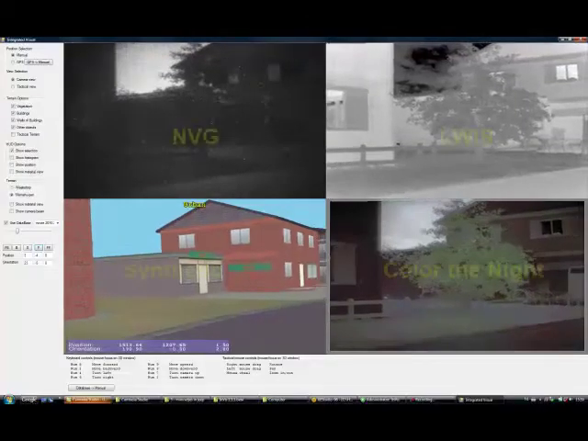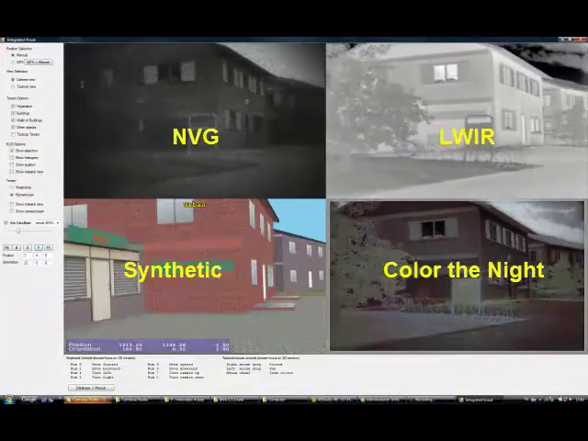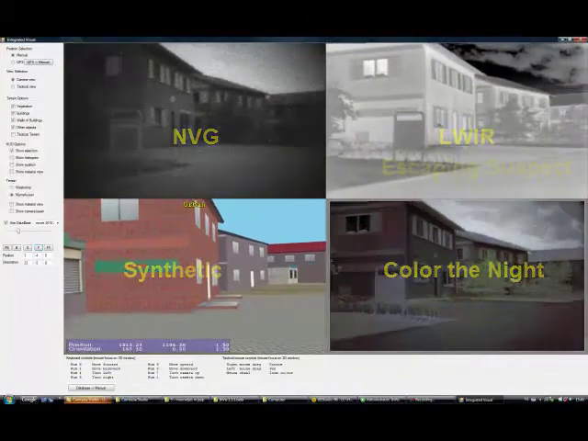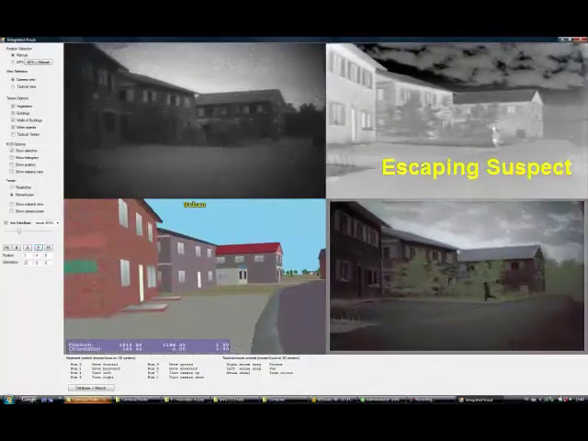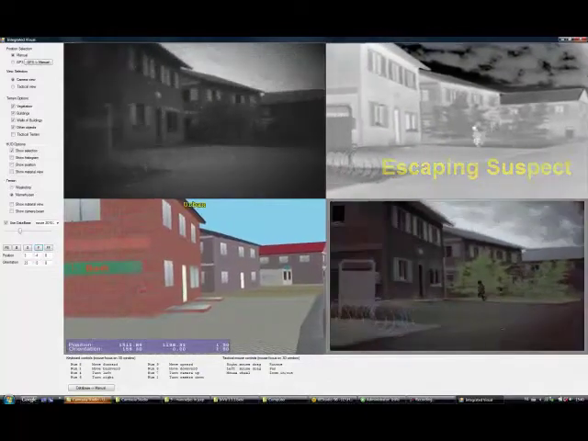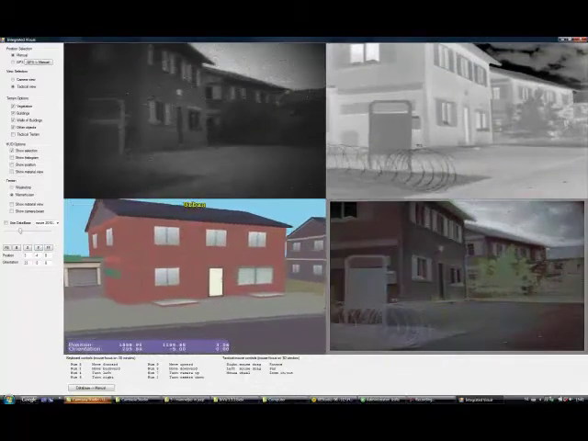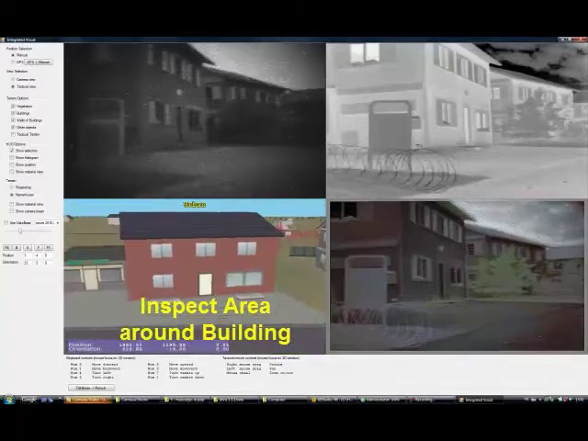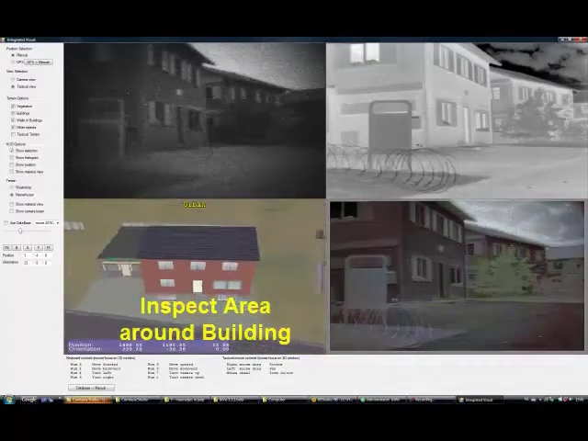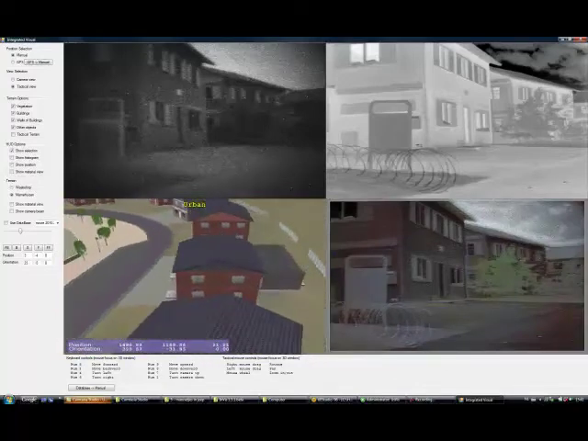Here we show a situation in which the INVIS is used as a local area surveillance tool at night. Clockwise you see the standard night vision goggle image, long-wave infrared thermal image, which shows clearly the suspect escaping. On the lower left you see the virtual environment, and on the lower right you see the combined color-to-night image. The virtual environment can be used to inspect the area around the building, to locate possible hiding places and escape routes for the subjects before actually going into that area physically.